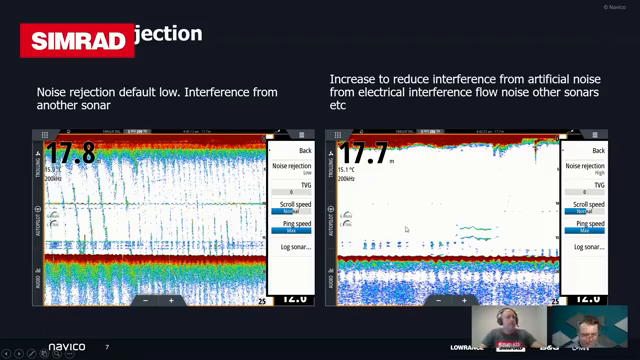So there is another trick. If you're using a chirp transducer, then you can actually manually adjust the frequency that you're using as well. You can see here, both of these are set at 200 kilohertz. If you've got a chirp transducer, you can go in there and set it to, for instance, 175 kilohertz and just offset the frequency a little bit, and that will probably help reduce that noise as well.